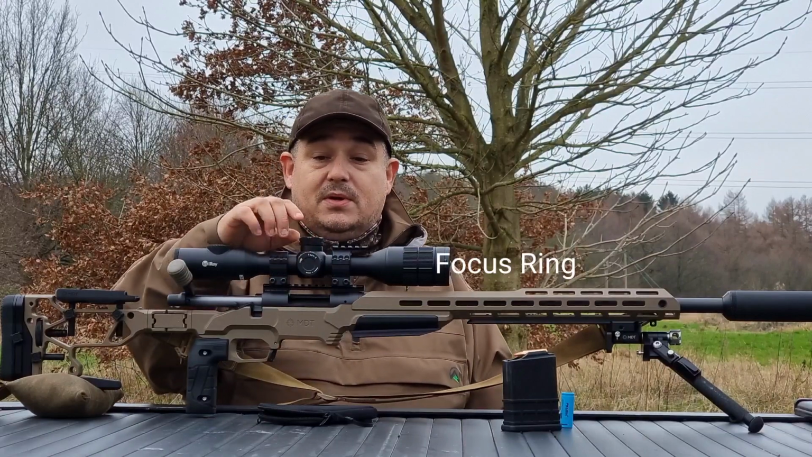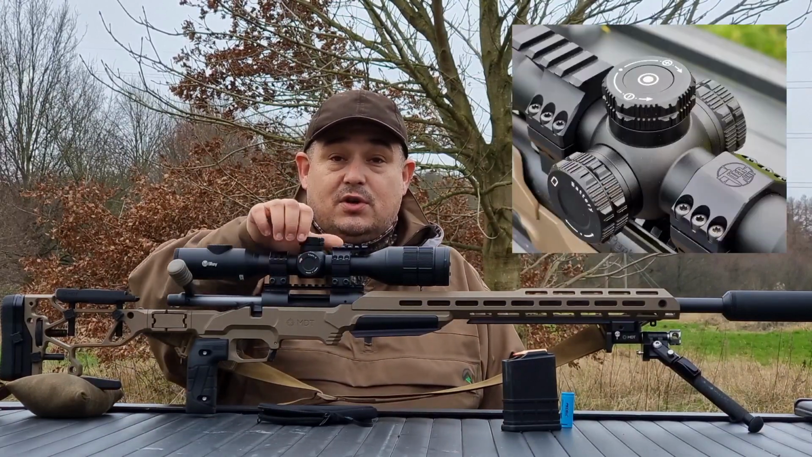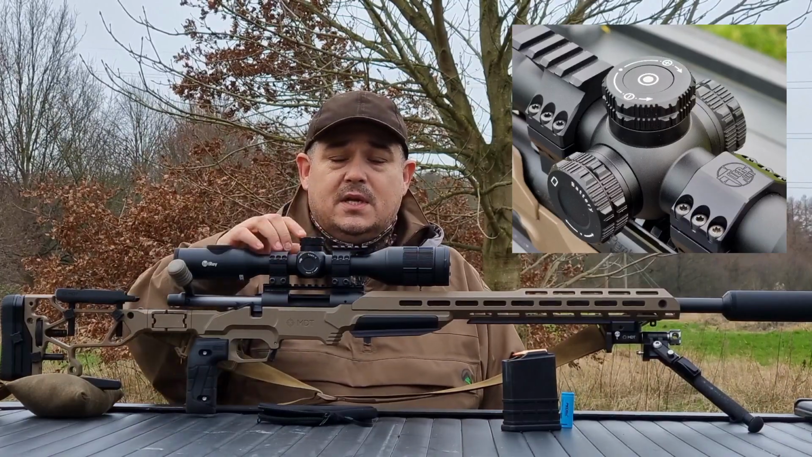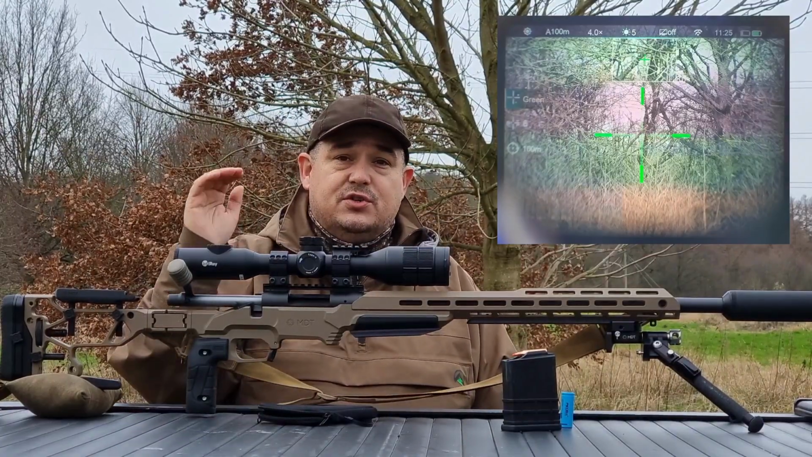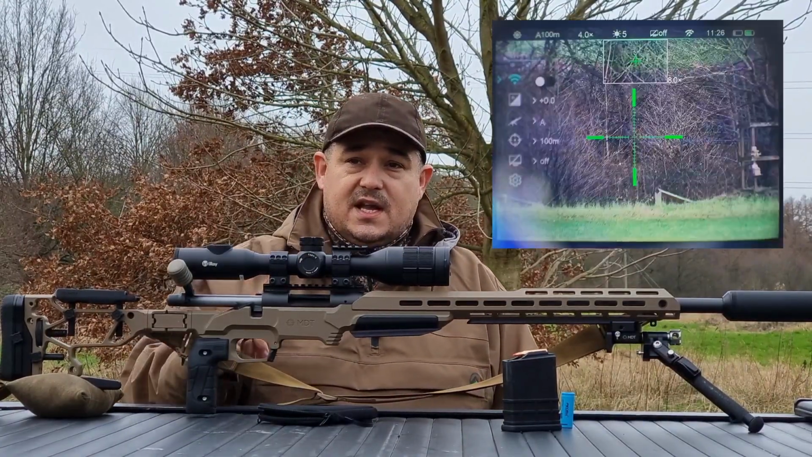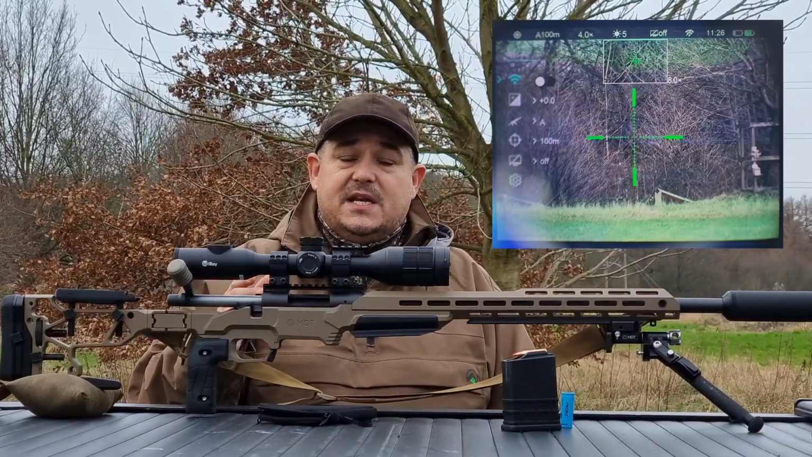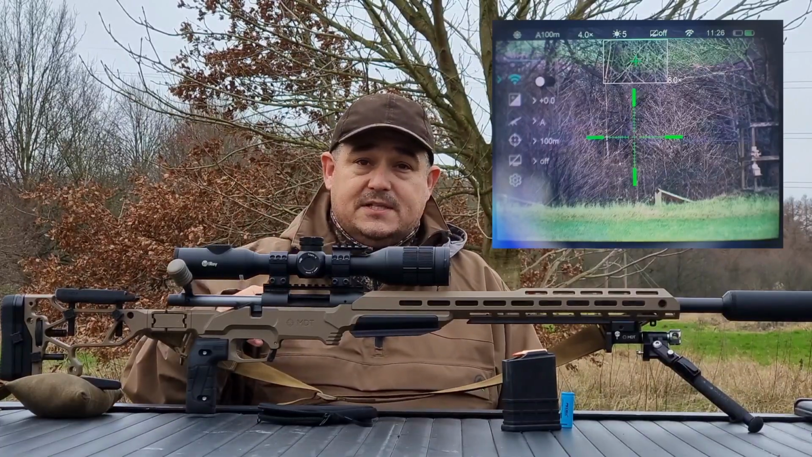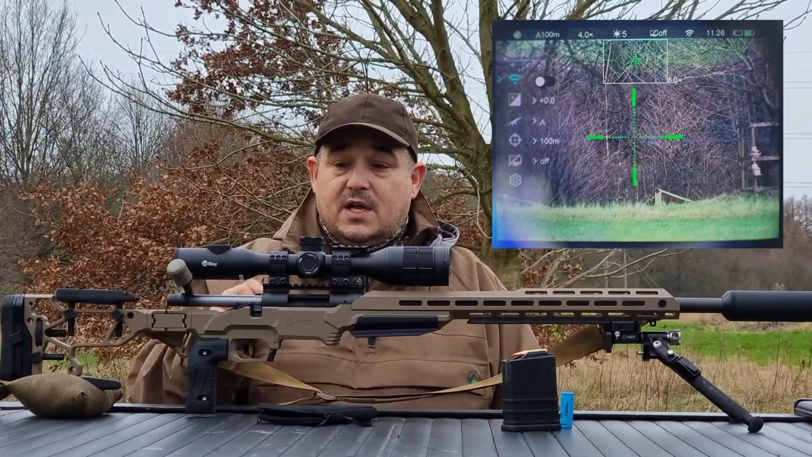On top of the scope, you have the top turret. This top turret acts as your magnification ring for zooming in and zooming out. One press of that will also bring up the quick shortcut menu where you can change your reticle colour, reticle design and your zero profile. If you press and hold that, it'll bring up the full settings menu where you can turn your Wi-Fi on, all sorts of bits and pieces, as well as go into your zero to fine tune and whatnot.